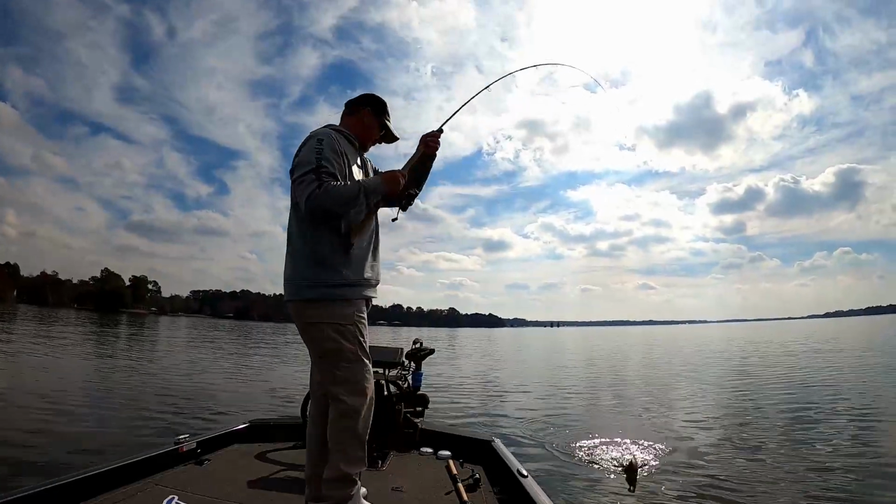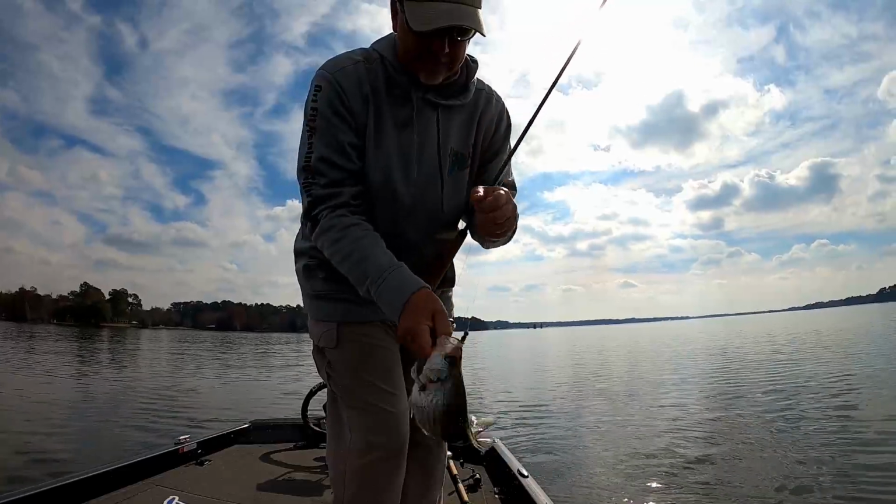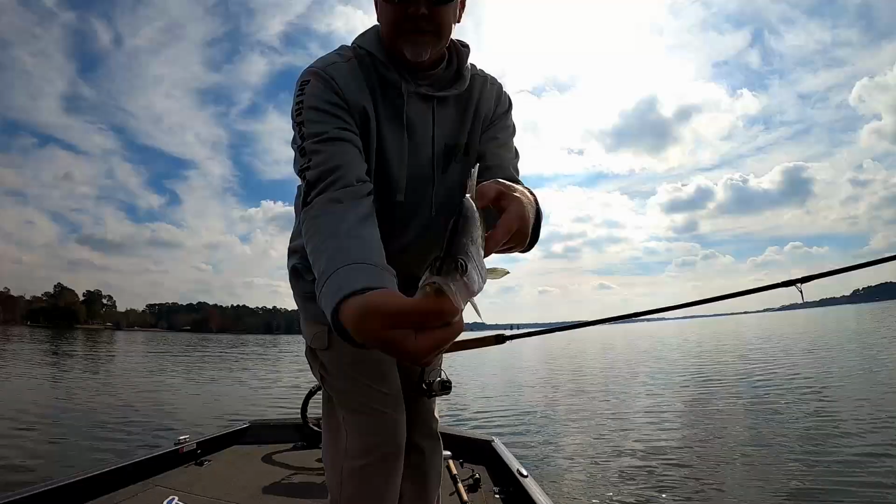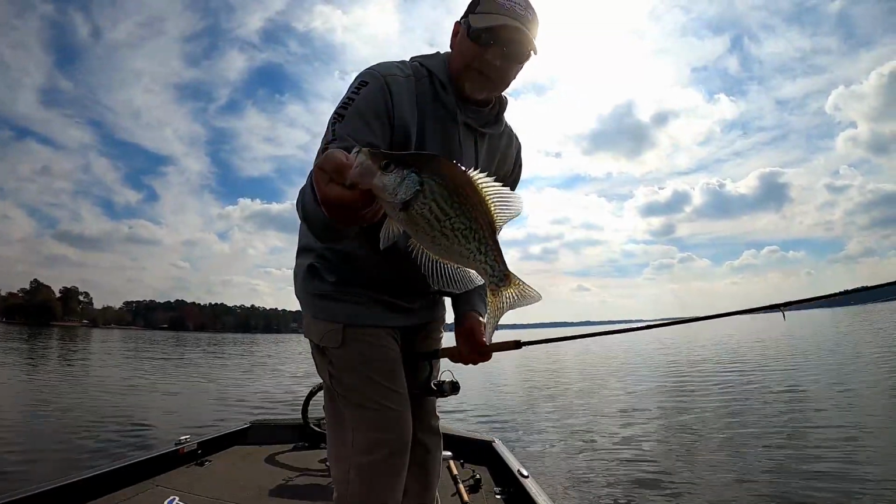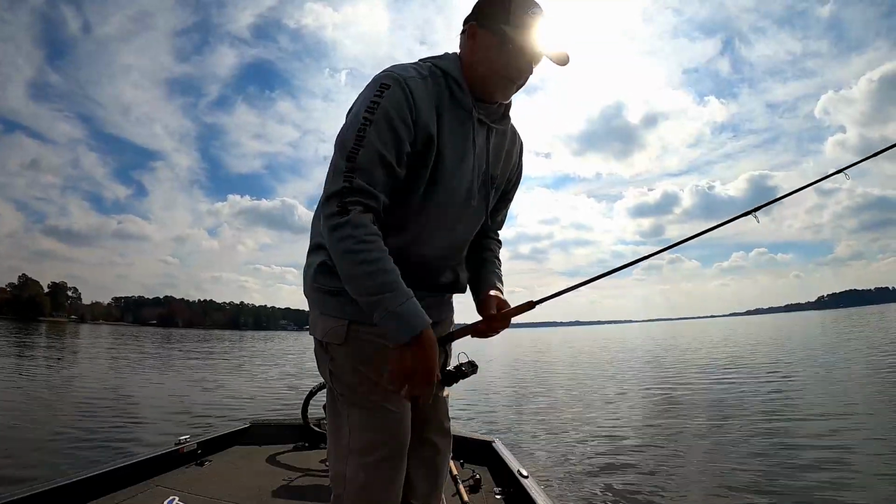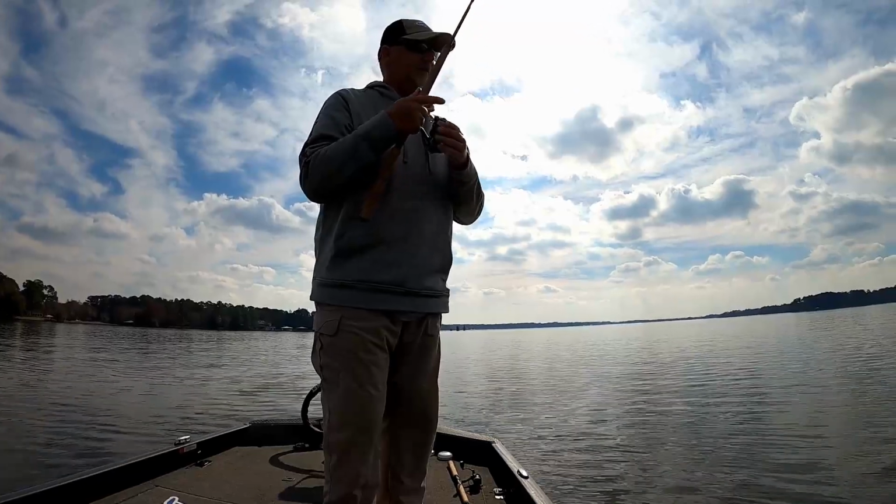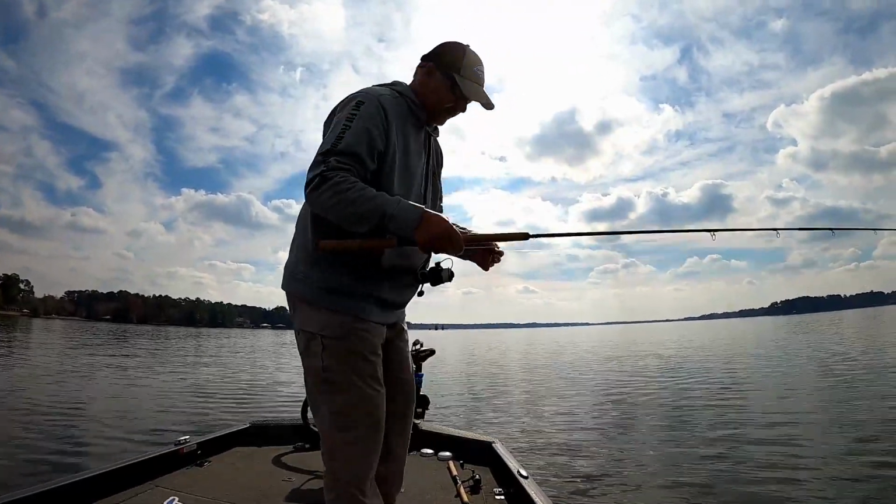Another nice black crappie. Check it out, guys. This one's got his racing stripes on. Isn't that cool? All the way under his chin. So I was struggling to catch them until I started doing this, and I think part of the problem may have been I was fishing for pressured fish. Now I'm off looking for ones that haven't been bothered.